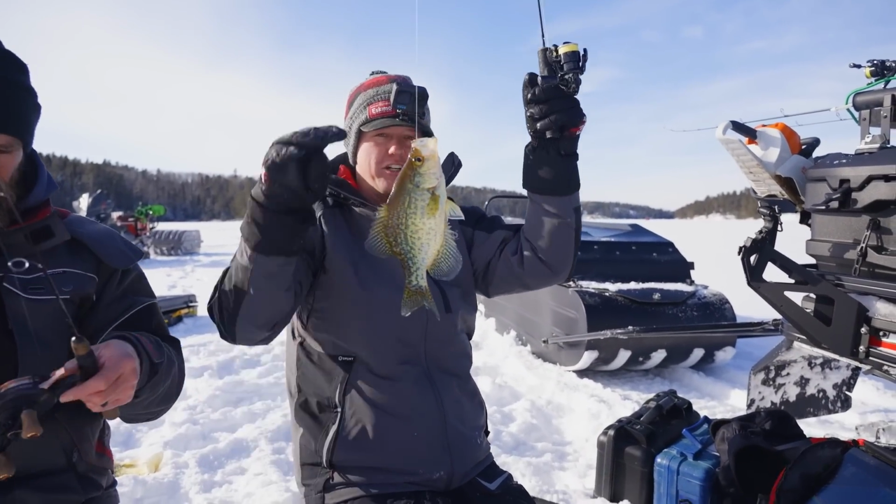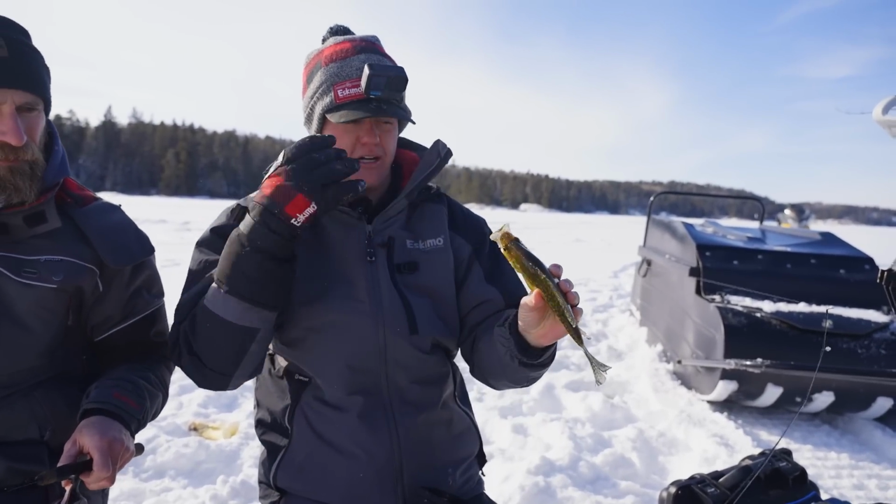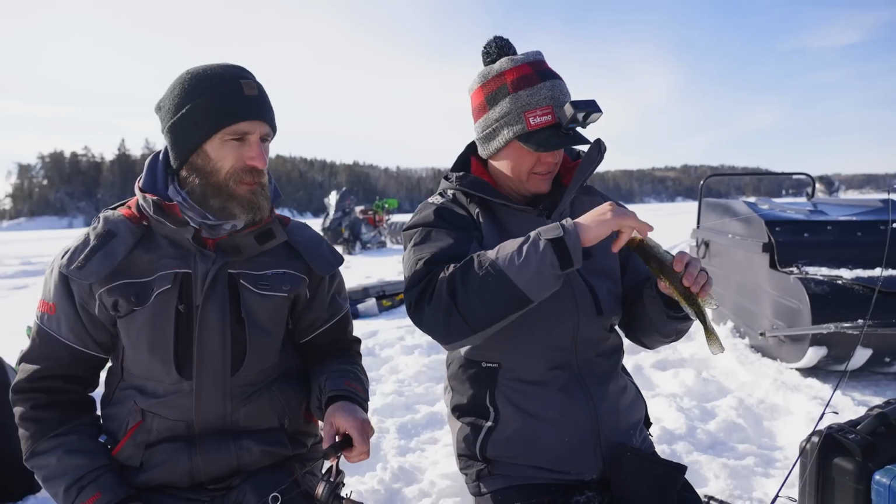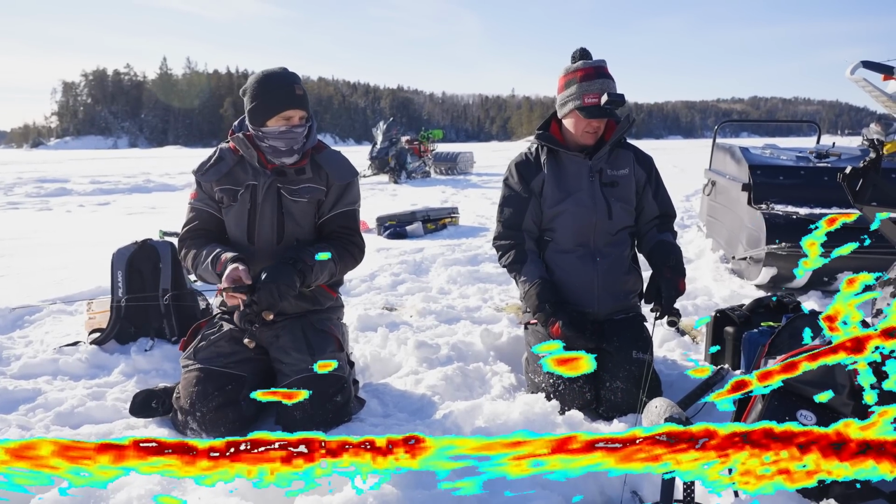Better average size here for sure. We've got the catching part figured out, and I think, how many shore lunches do you think you've cooked, Peter? Oh my goodness. Probably more than me. 3,000 shore lunches? Yeah. Potentially. Racing, and it looks like it might turn into something big.